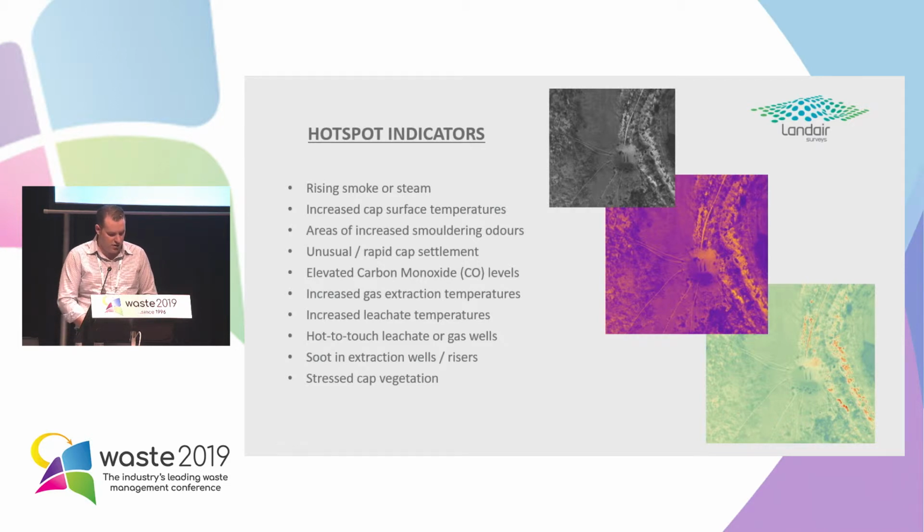Increased gas extraction temperatures above 60 degrees Celsius, increased leachate temperatures above 40 degrees, hot to touch leachate or gas wells, soot in the extraction wells or risers, and localised stressed or dead cap vegetation. They're all pointers. Take one on its own and it might not necessarily point to a subsurface fire, but if you get a few of those indicators occurring simultaneously, that would be a good reason to think something's going on below the surface.